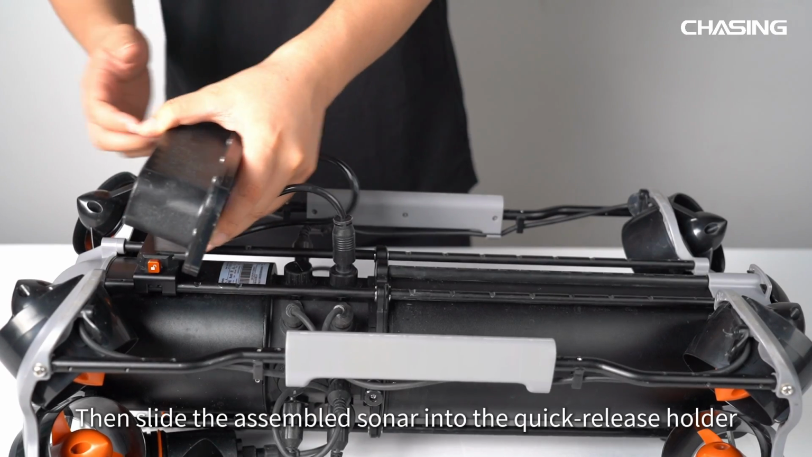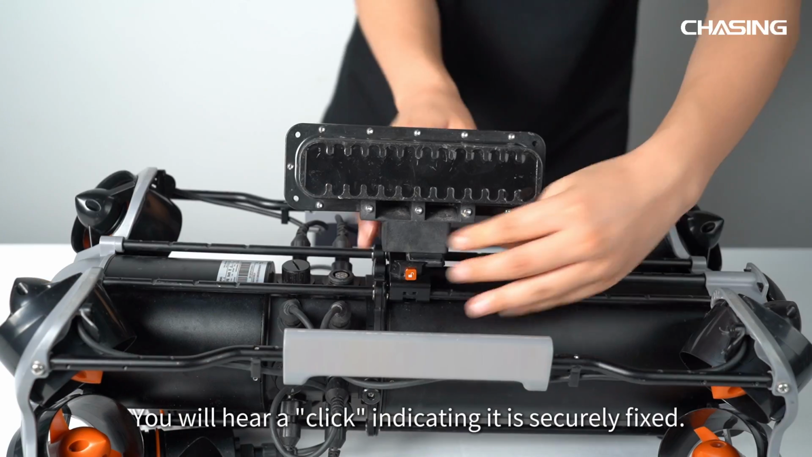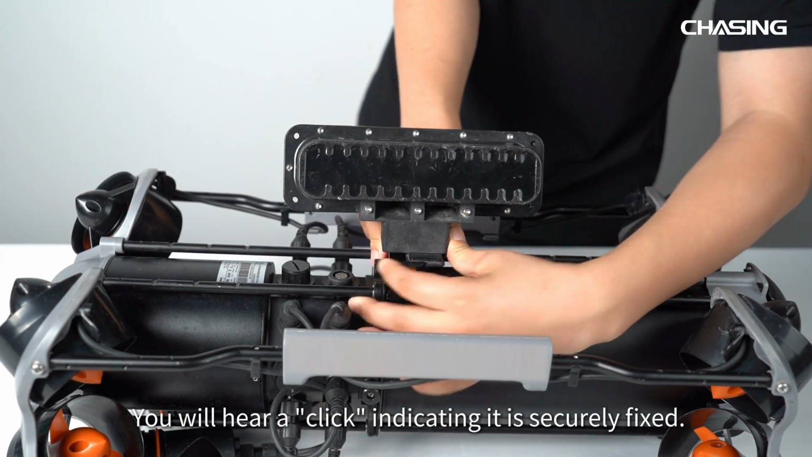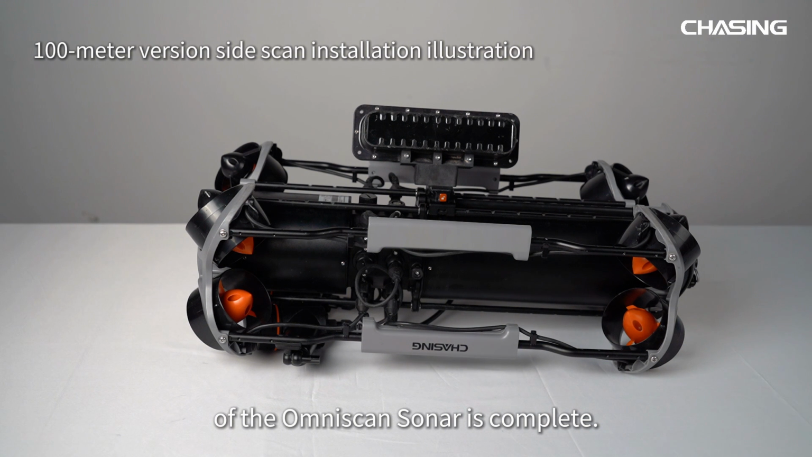Then slide the assembled sonar into the quick release holder in the direction of the arrow marking. You will hear a click indicating it is securely fixed. At this point, the installation of the 100-meter version of the Omniscan sonar is complete.